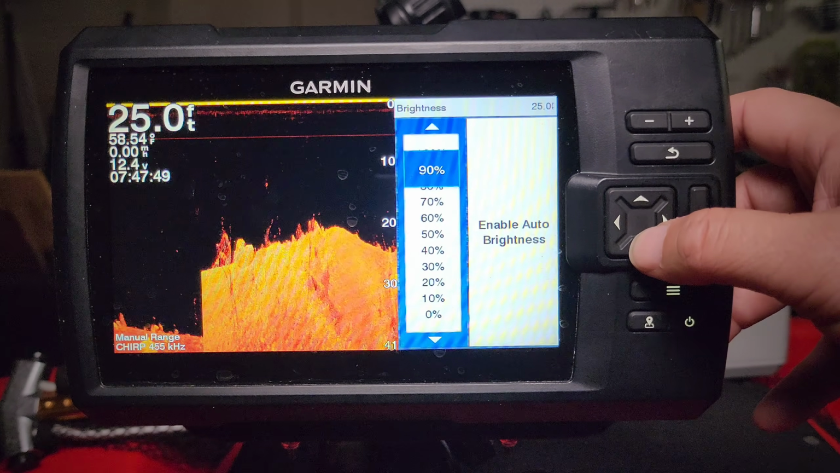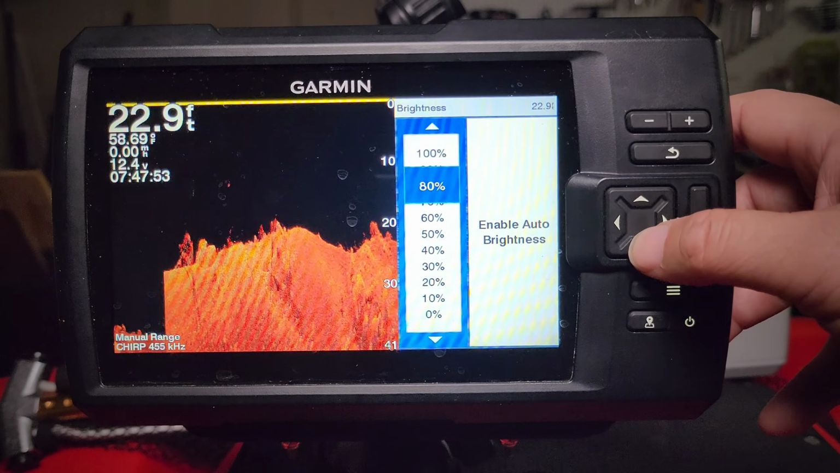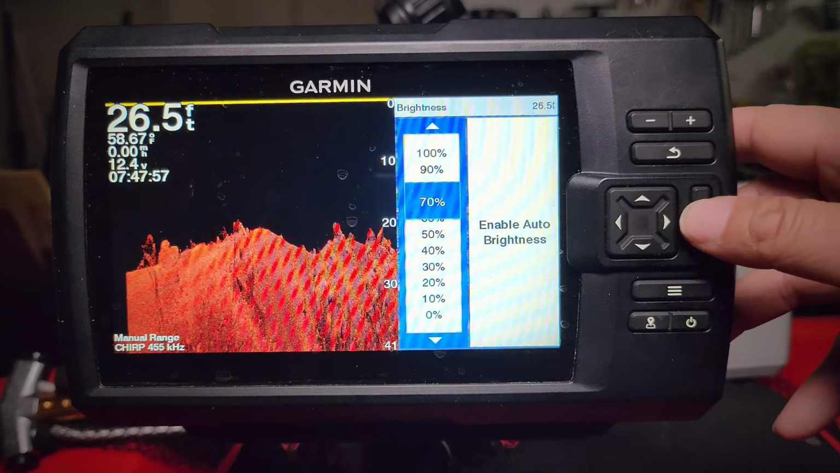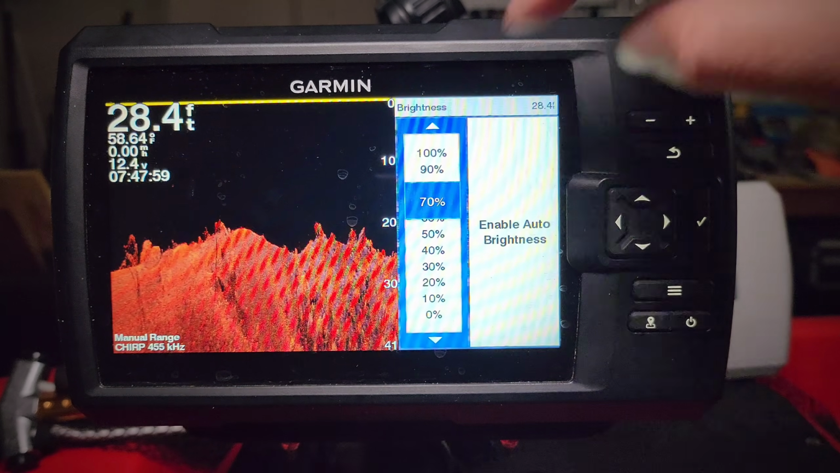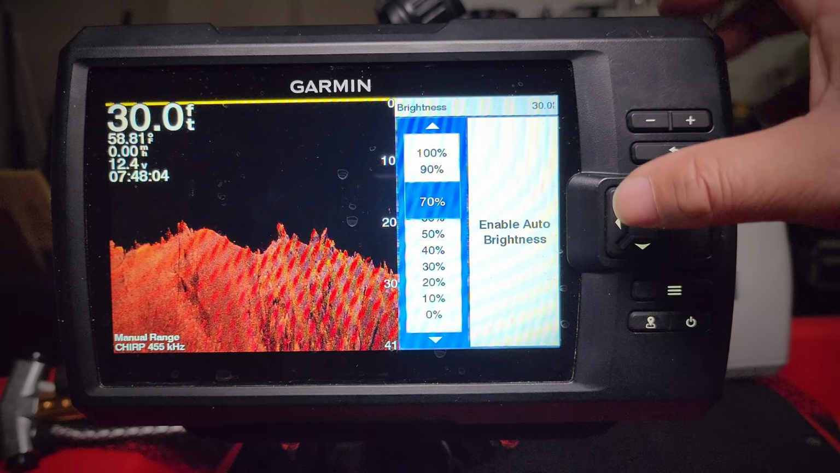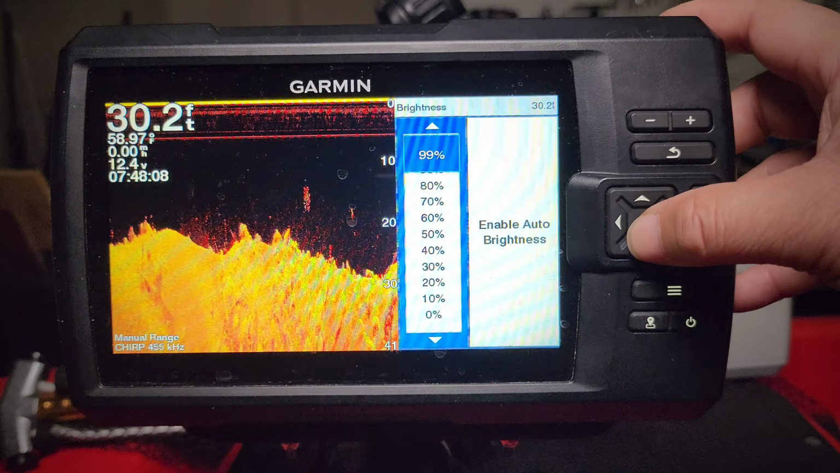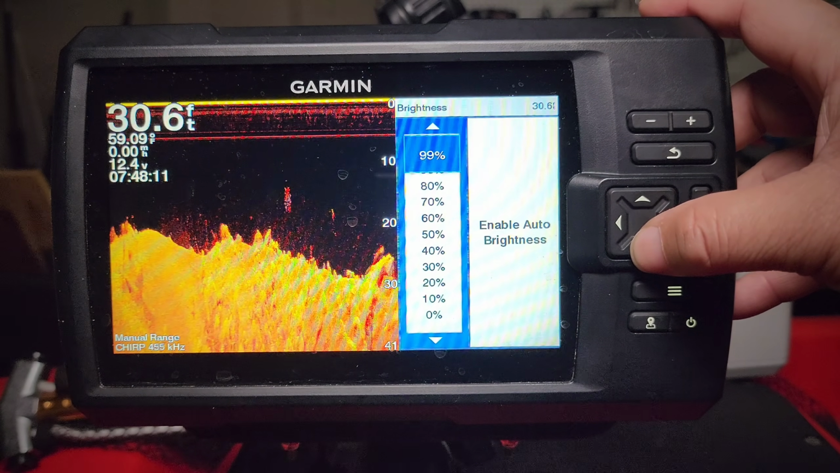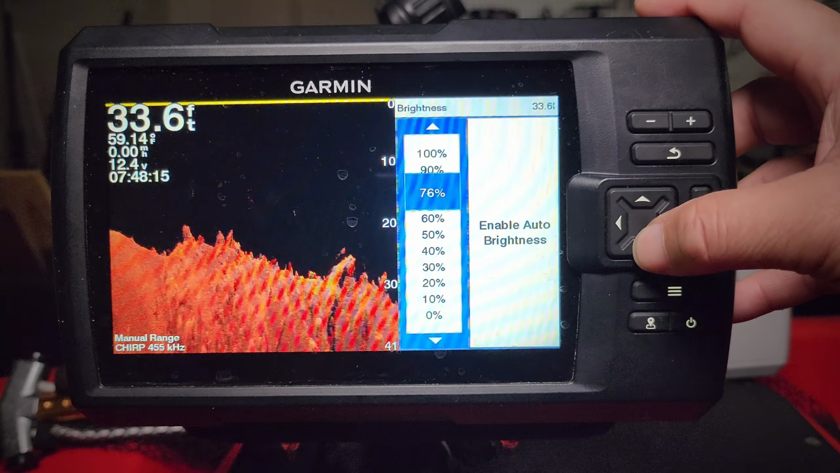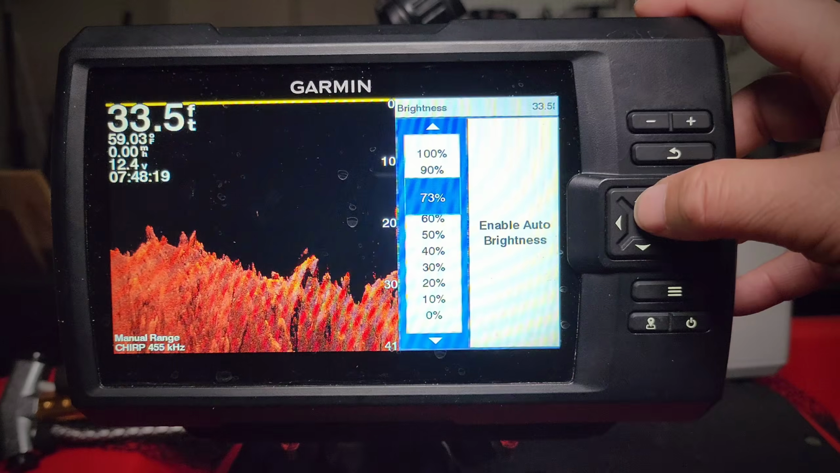But I like to be somewhere in the 70-80% range. Let's go down to 70. As you can see, now you got some shadow detail, a little more detail as compared to what it was. That's all the way up there. But again, I like anywhere in the 70 to 80% range.